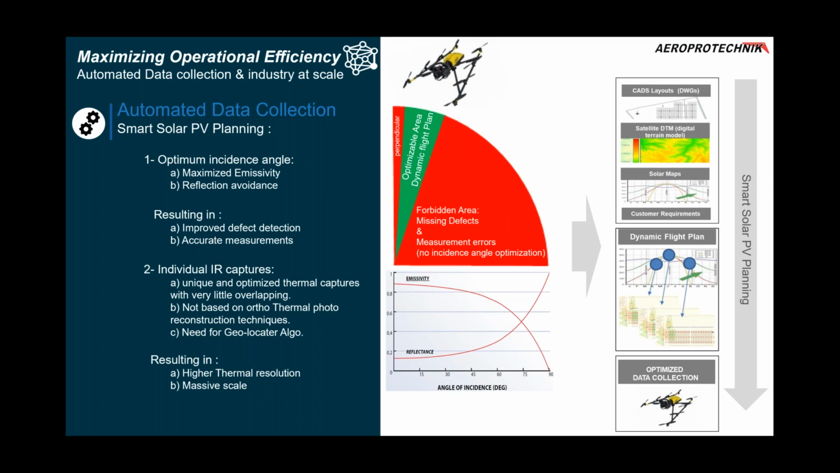The result is higher thermal resolution because you don't need overlapping. You need little to no overlapping, so you can really fly and collect the data much closer to the thermal modules. And it gives you another thing, which is scale. You really can scale up. So that's, in our opinion, the two main factors that can really maximize operational efficiency at scale.